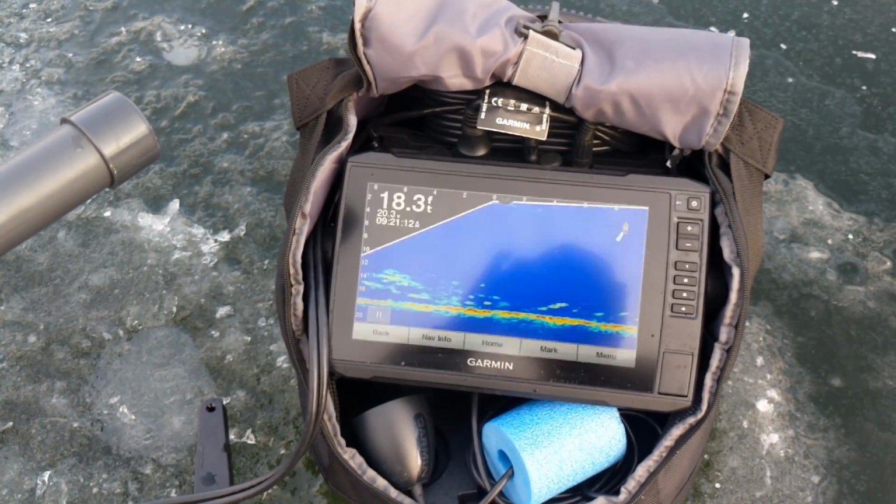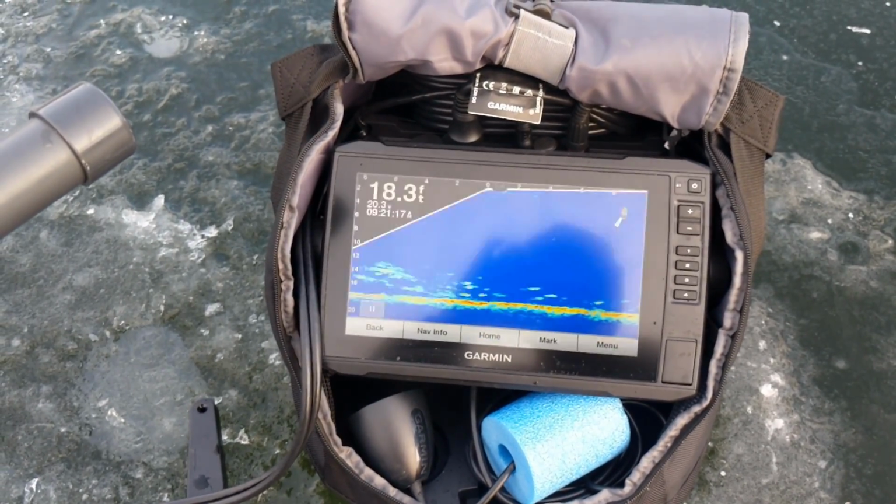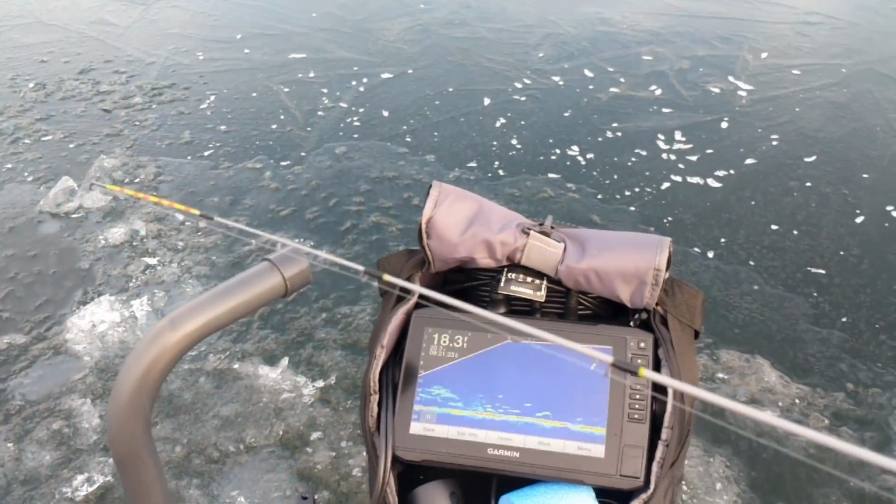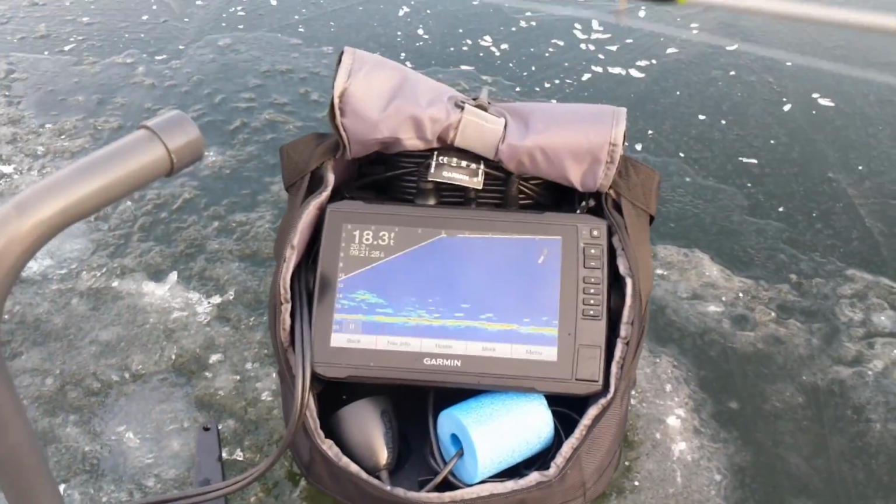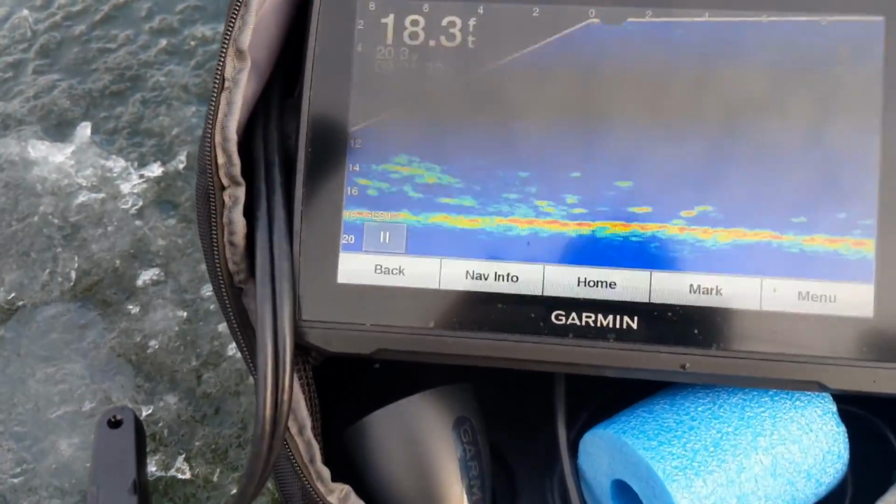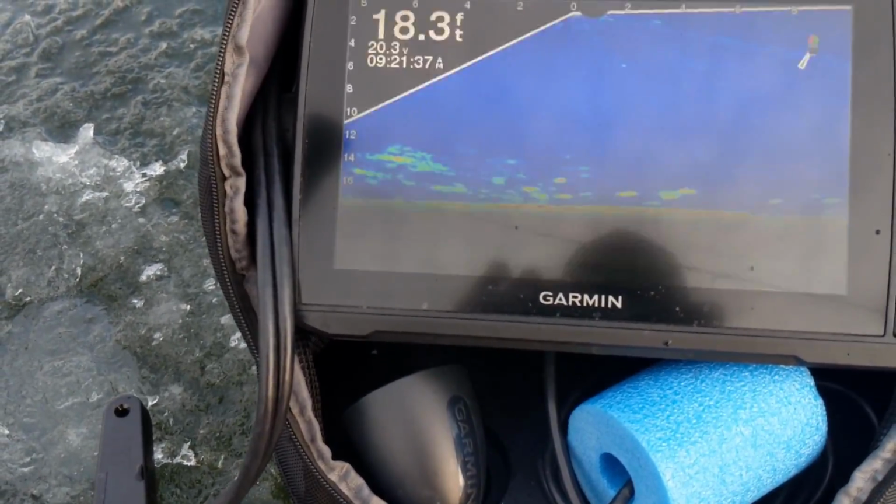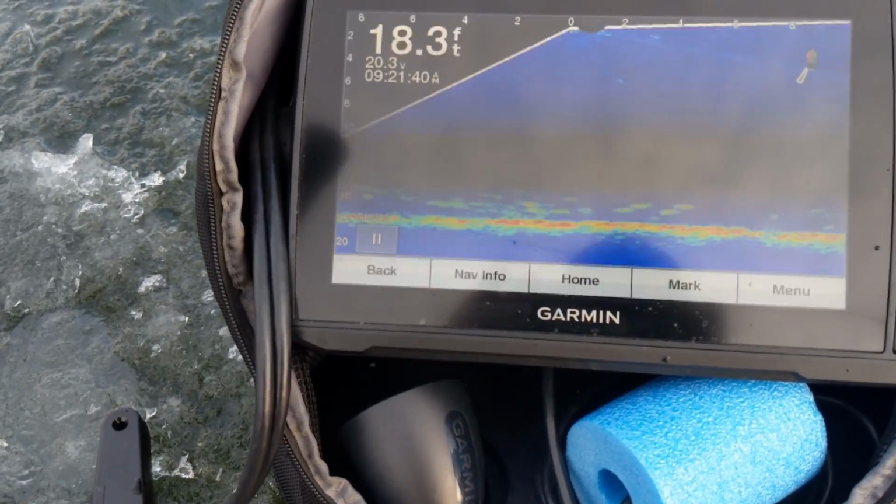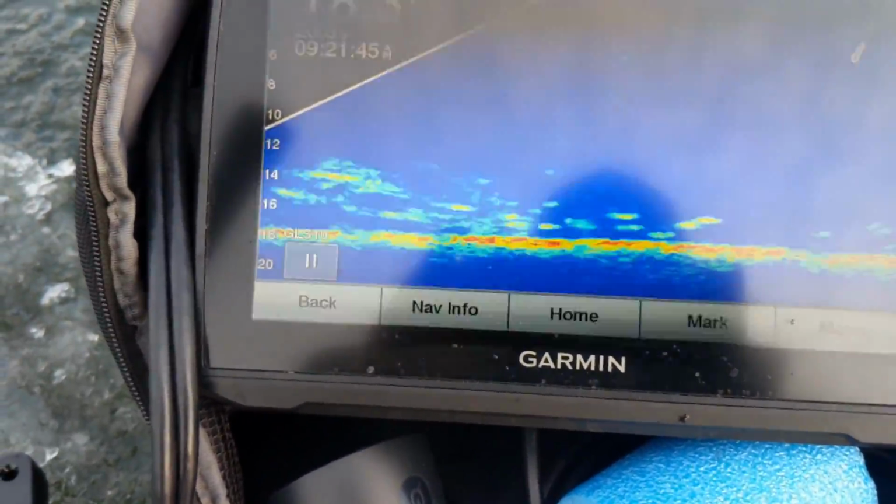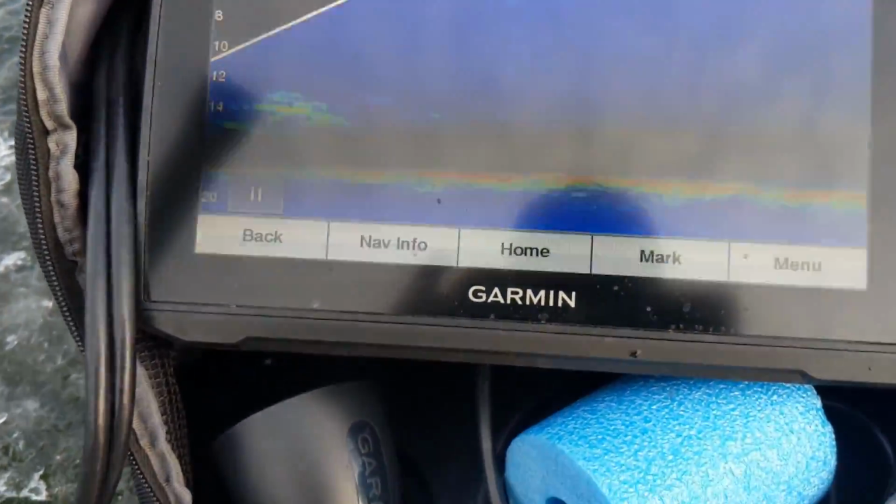I mean, what I was gonna do is change jig colors here in a second, see if that does anything. Not even jig colors, just a different color of the plastic. See more coming in. They're definitely getting more interested, but just not active at all right now.